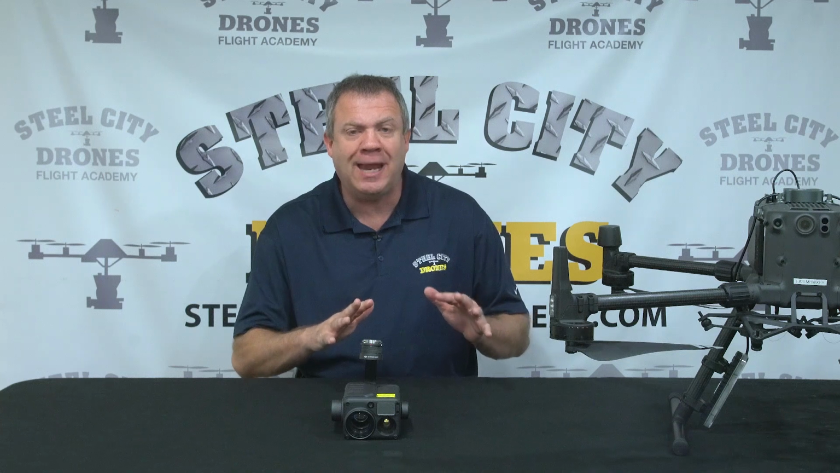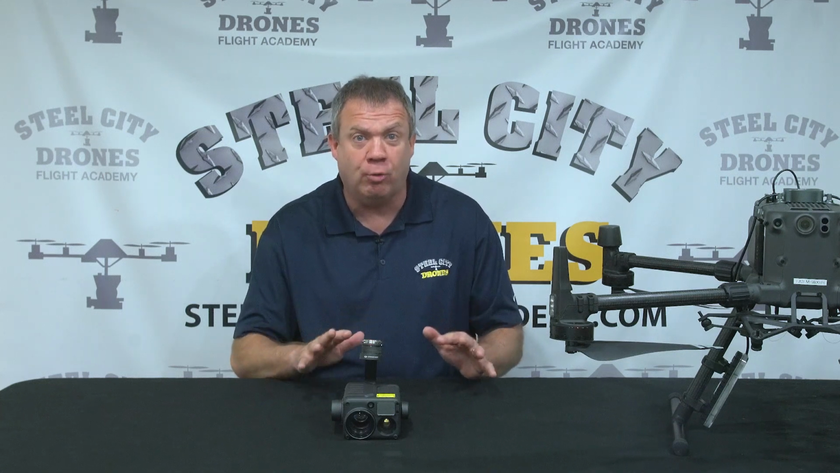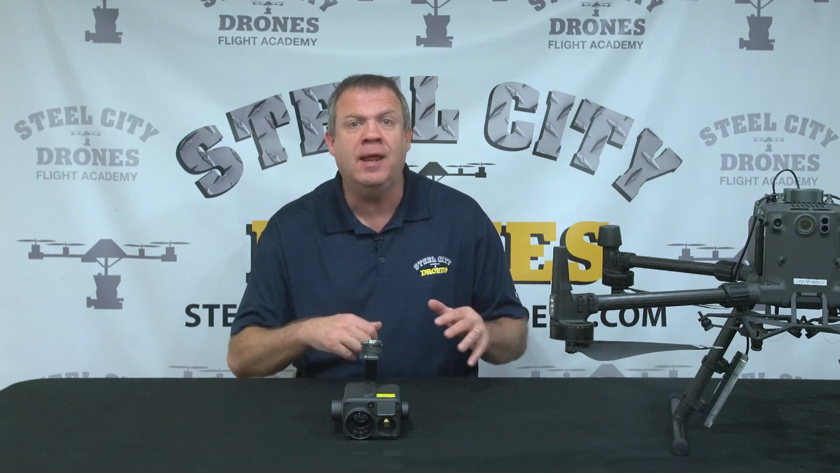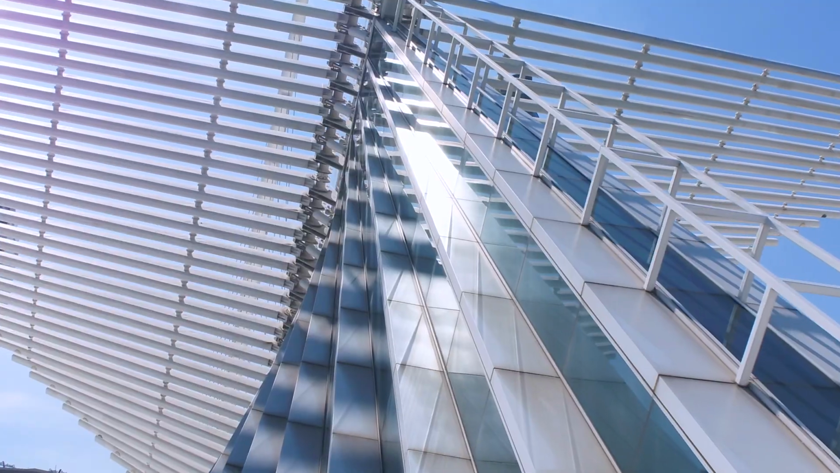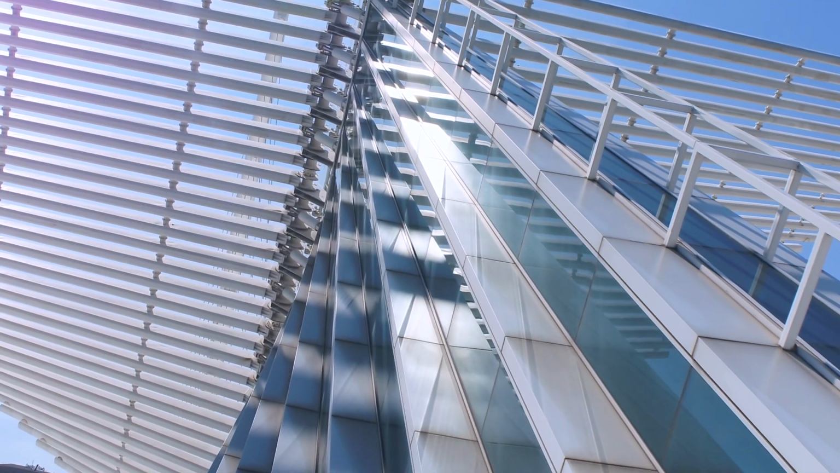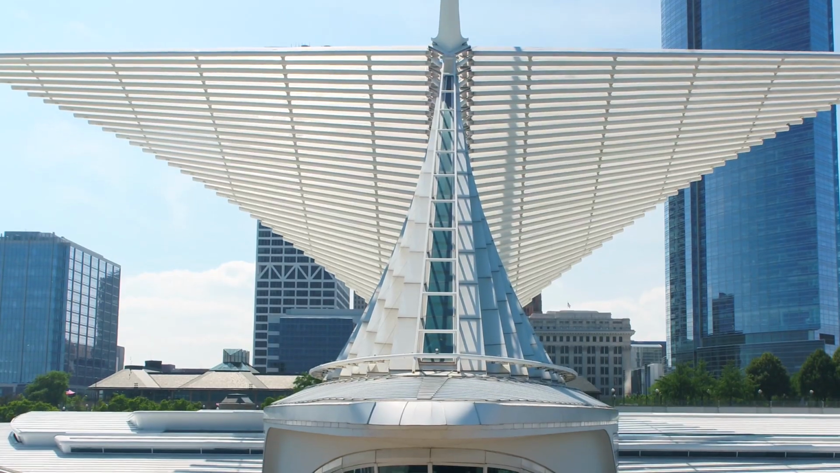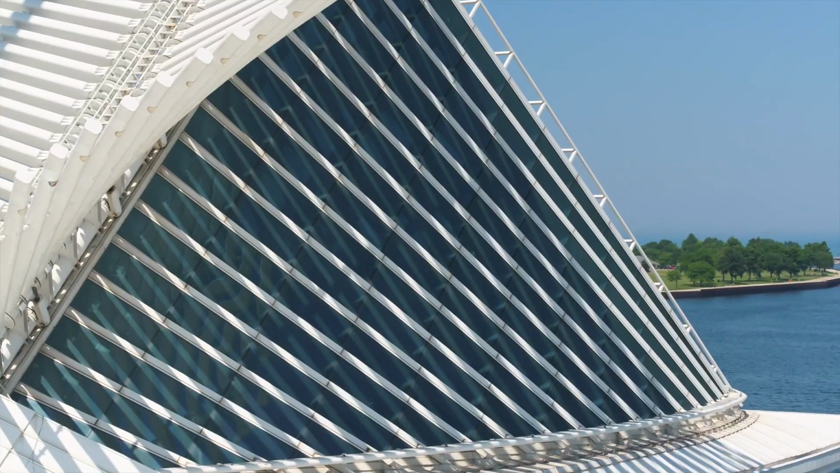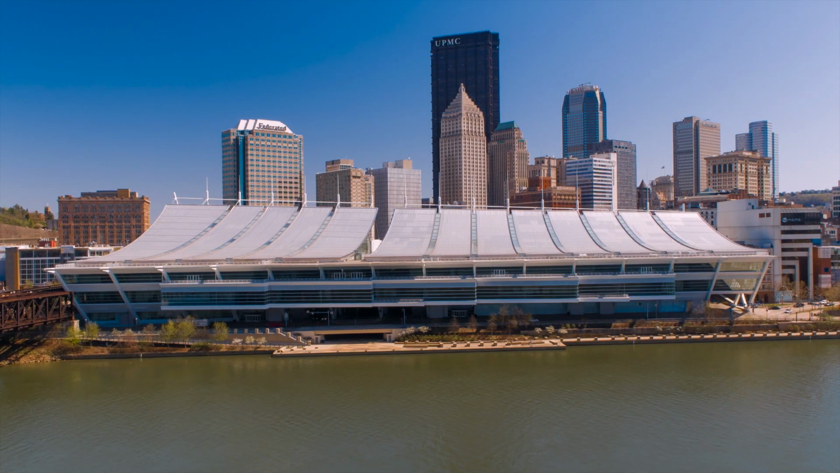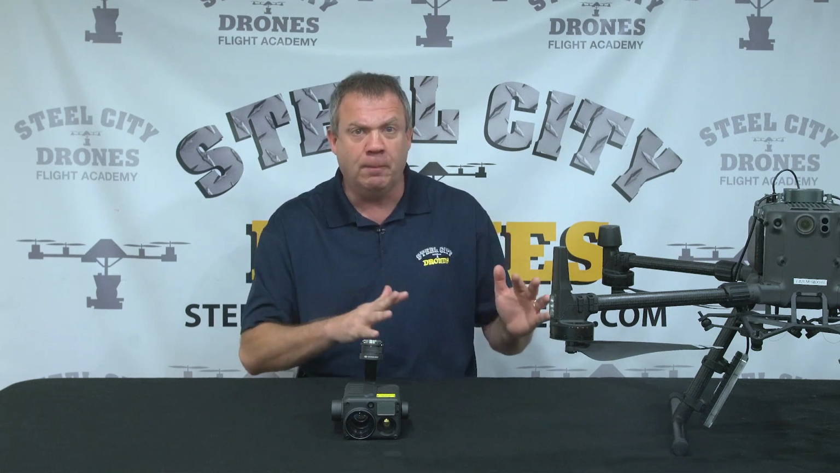So we're looking at it from really two different perspectives. One of them being a mapping application and or survey grade work. The second being in more types of resolution for project progress, building inspections, and architectural photography. They want to photograph buildings and bridges and different types of architecture and want higher resolution. So we're looking at it from that standpoint, and we're going to break that down both ways here.